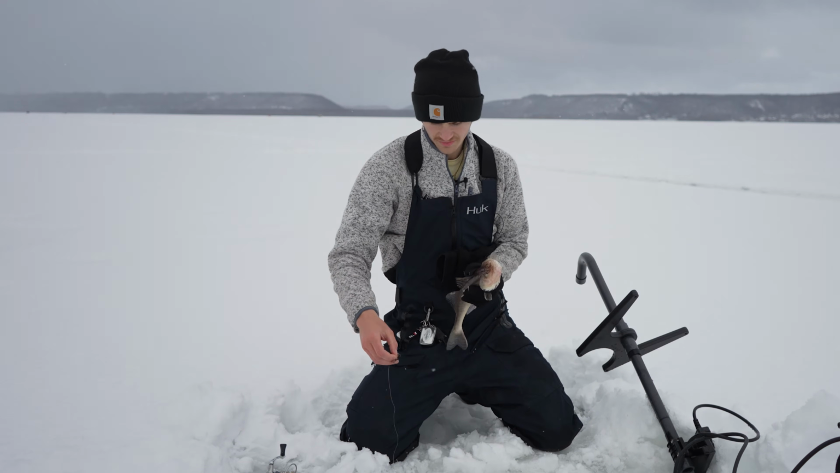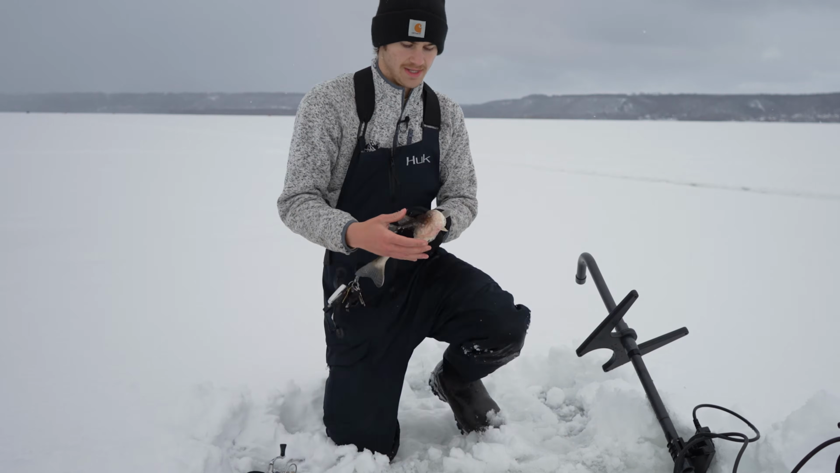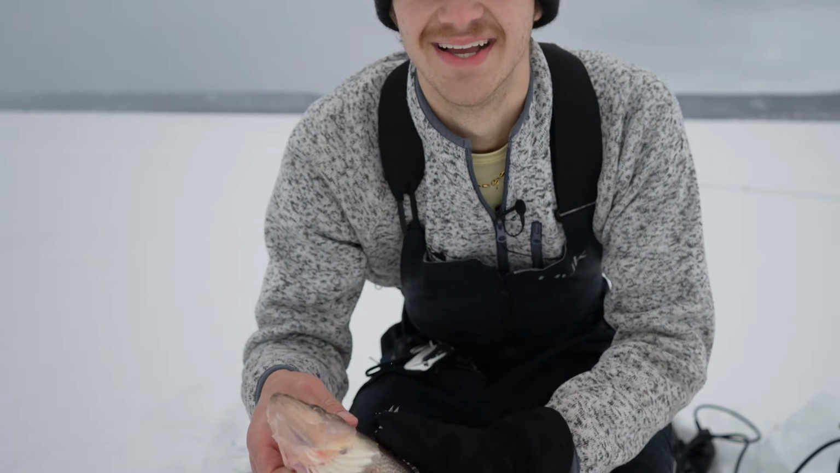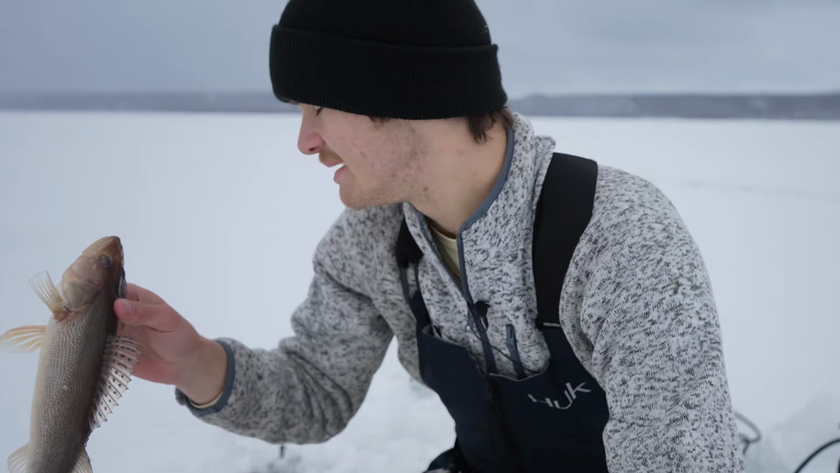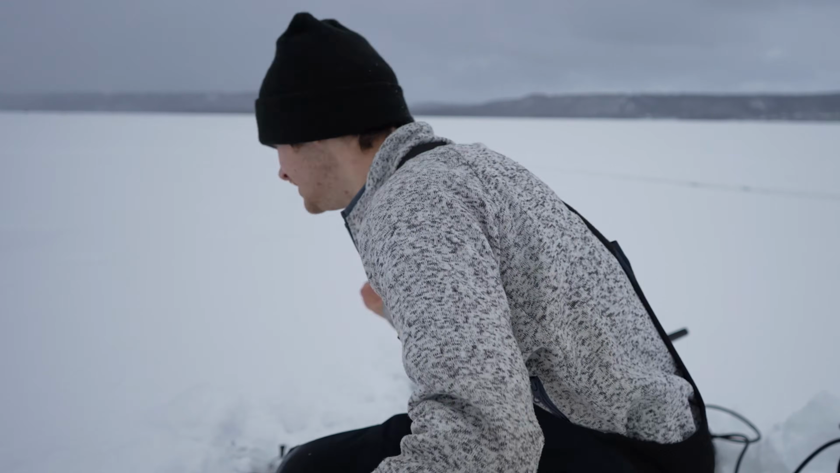Just some saugers so far. I'm hoping some walleye come through, because I would not mind getting into some big walleye. Here she is, guys. Beautiful little fish here. Just a baby. Would be a good eater, but she's going back in the water. Awesome fish, and we're gonna keep fishing, guys. I mean, we've been here 15, 20 minutes, and these fish are just nuts.